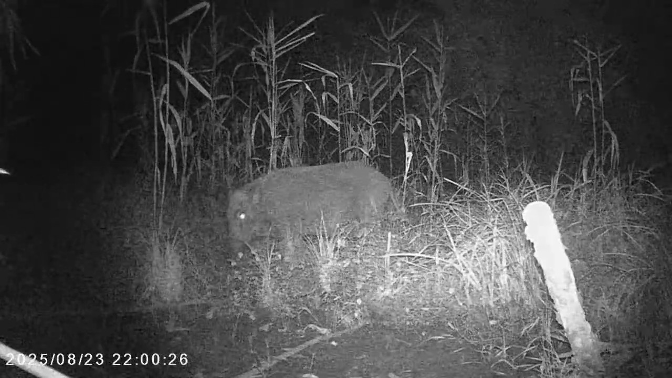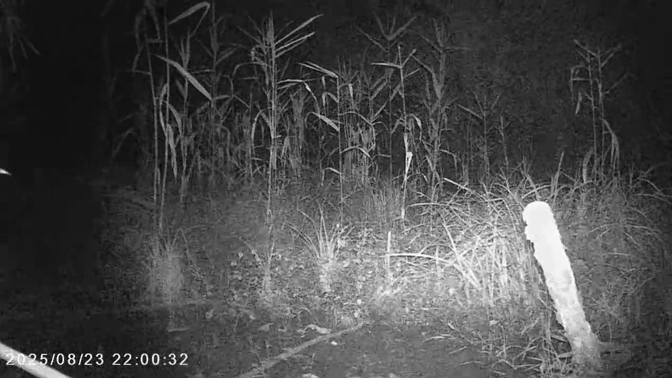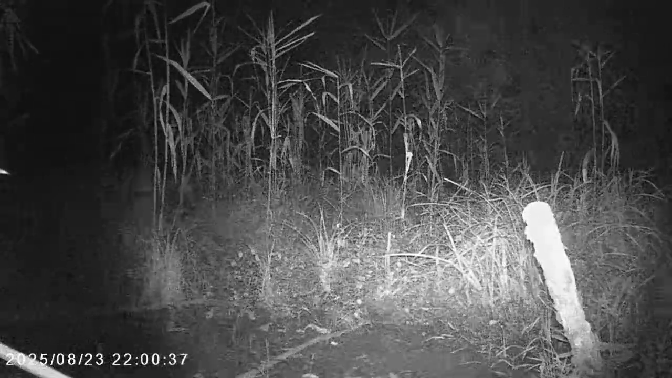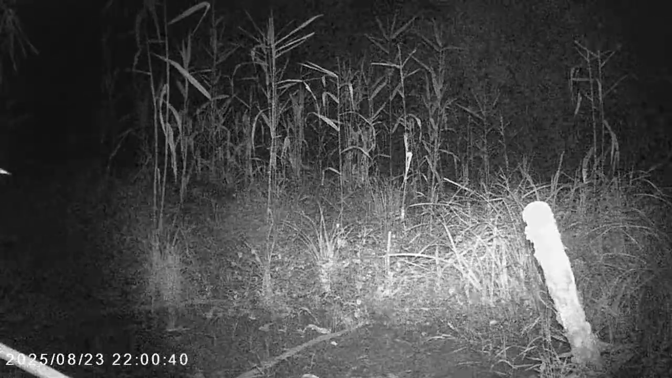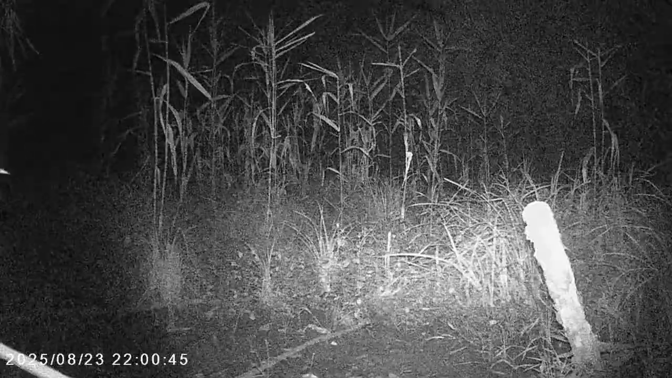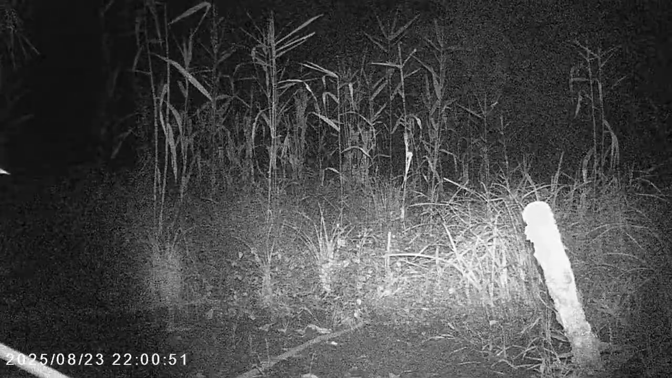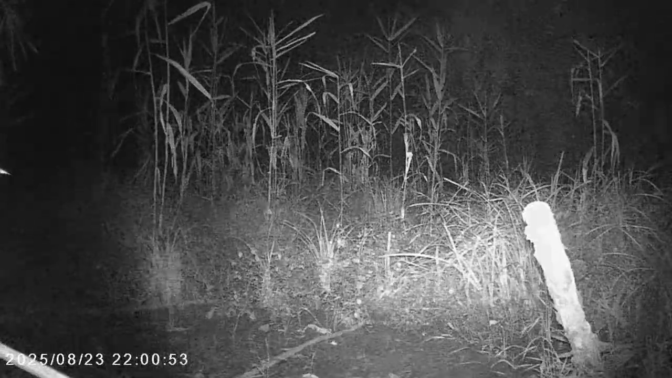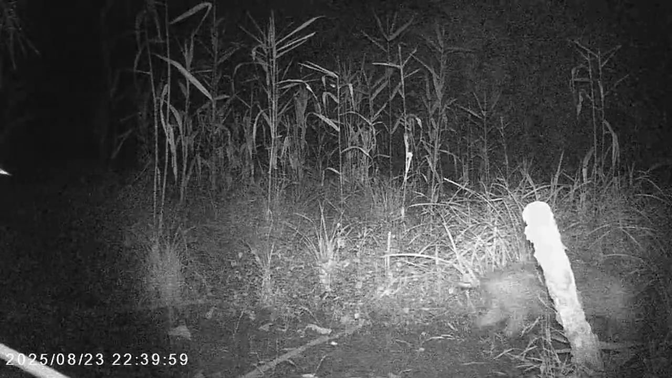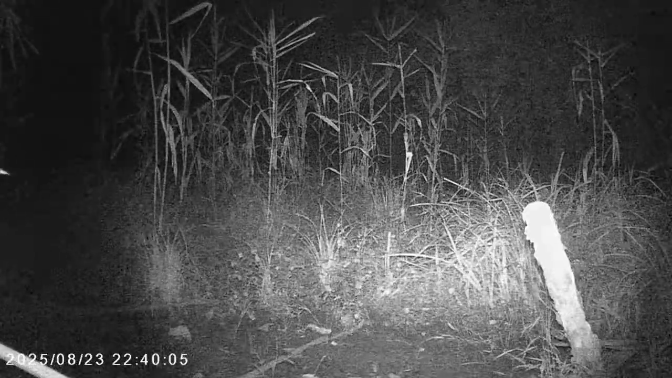And here we have an inoshishi. I believe this is the mother of those baby boar we saw before. And some in the background, they're moving around. Can you see the tall grass moving? And here we come. One baby. And another running across there.